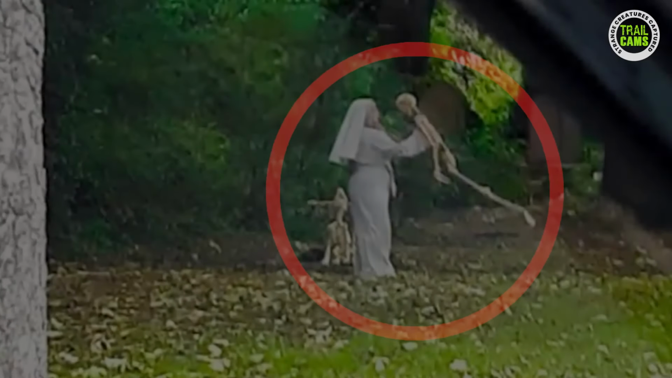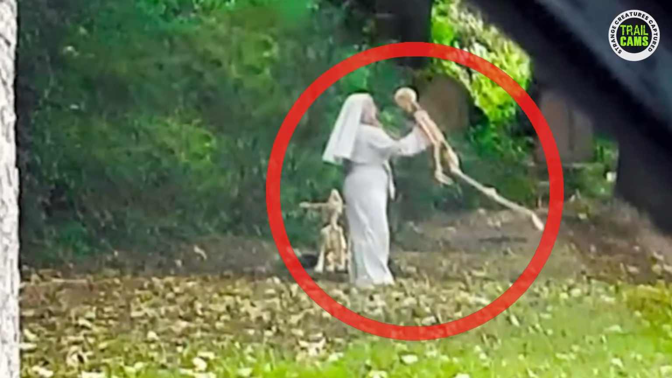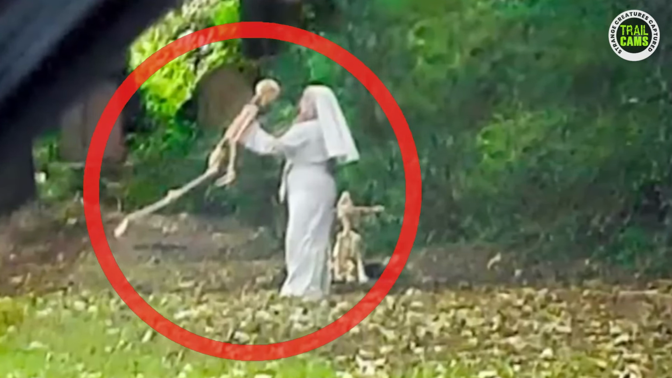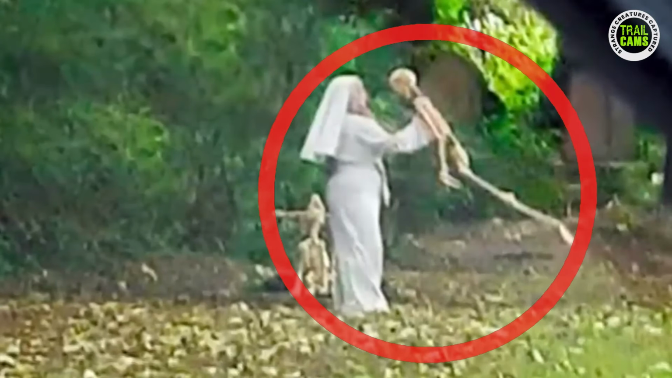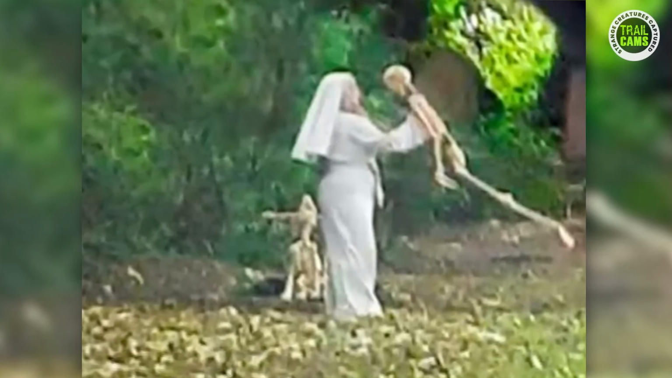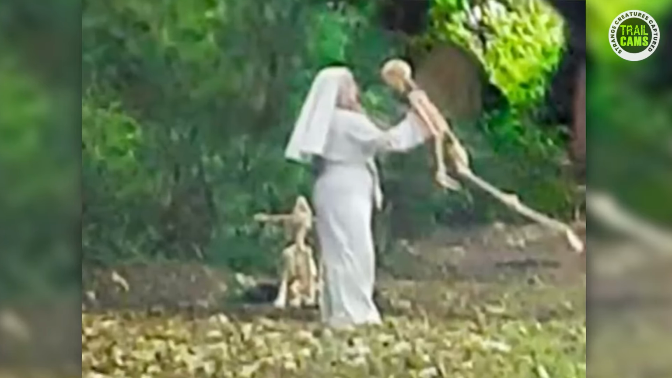An unexpected and unsettling incident was captured by a trail camera, leaving people startled and perplexed. Near the Old Hole General Cemetery on Spring Bank, England, witnesses reported seeing a nun engaging in an unusual dance with a skeleton, accompanied by a dog skeleton. This occurrence is quite peculiar, as nuns are not typically associated with such macabre activities. Witnessing this spectacle firsthand must have felt surreal and eerie, especially considering that it occurred during daylight hours.